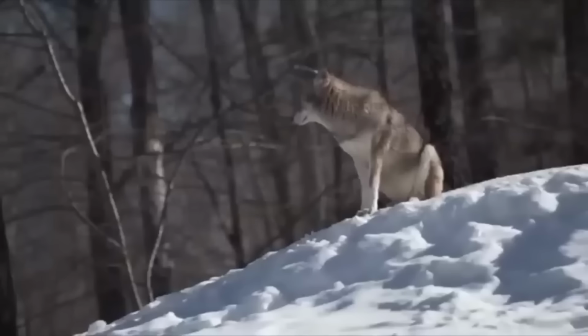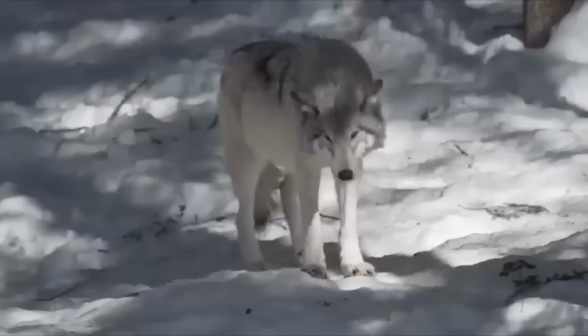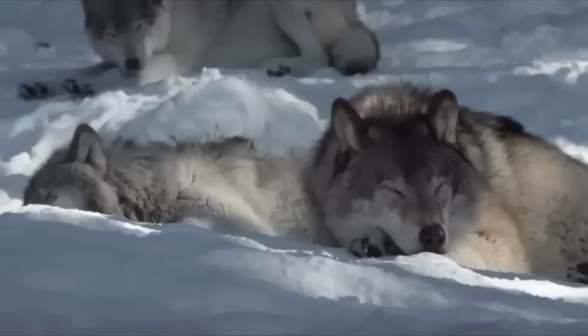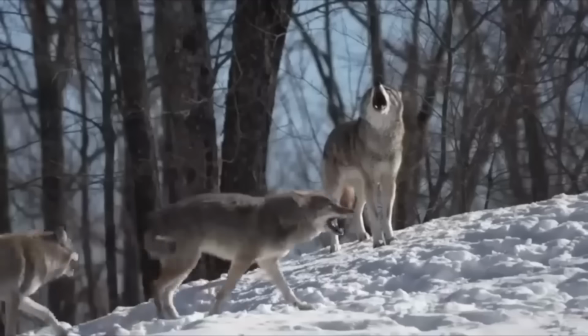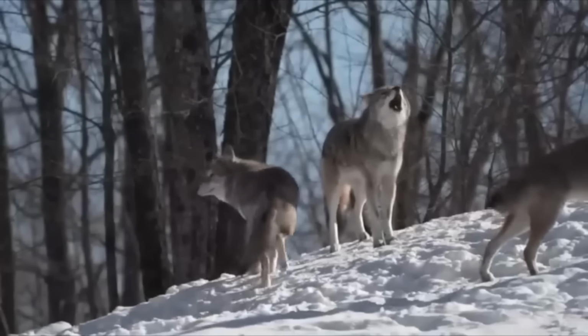One of the first things that stands out about the creature in the photo is its size. Wolves are typically around 4 to 5 feet long and can weigh up to 150 pounds. But the animal in the photo appears to be significantly larger, more heavily built than a typical wolf. He also has thick, shaggy fur and a broad snout. Some experts have suggested that it could be a rare, undiscovered subspecies of wolf.